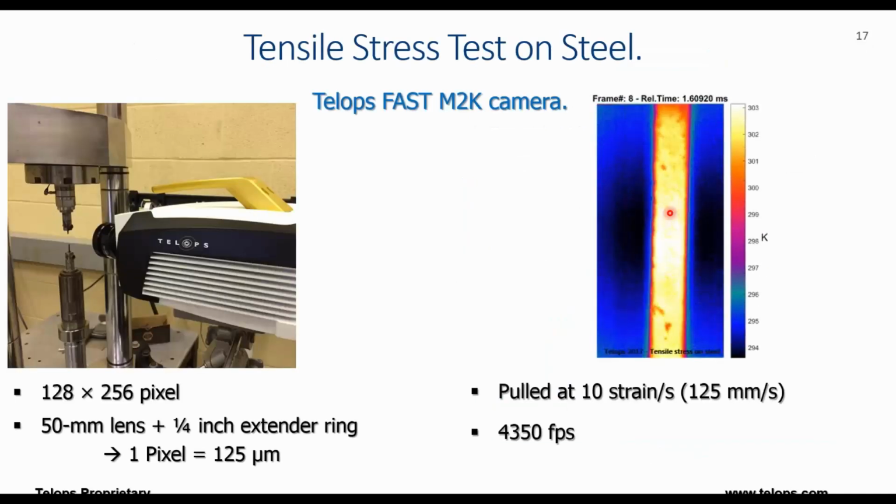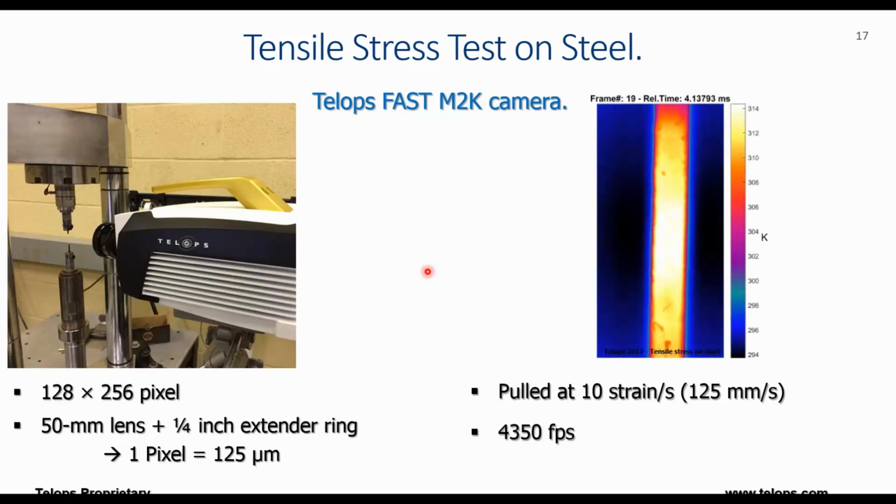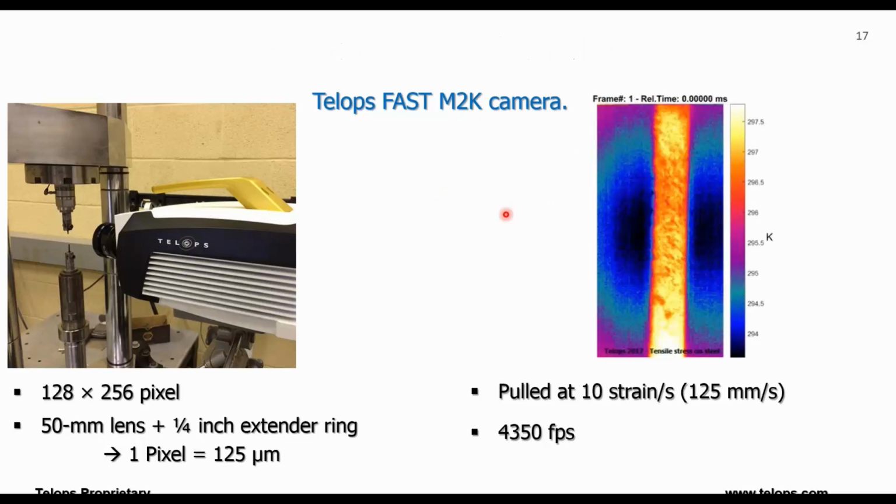This shows an example of a tensile test carried out on a steel sample with our M2K camera here at 4,350 frames per second, and the video you see here allows us to visualize the result as a function of time. Time is shown here.